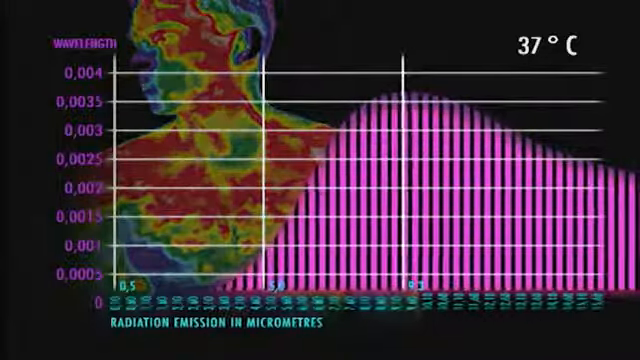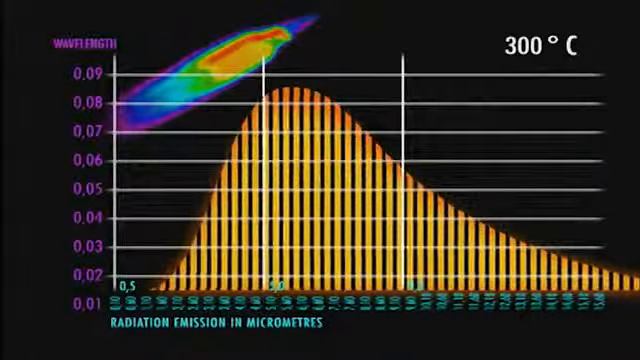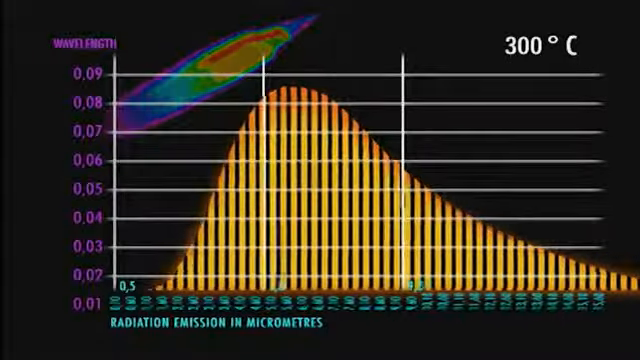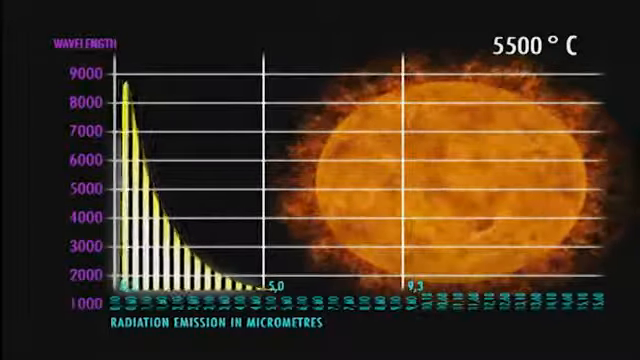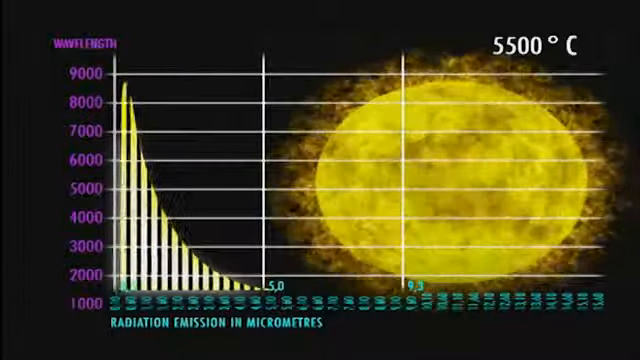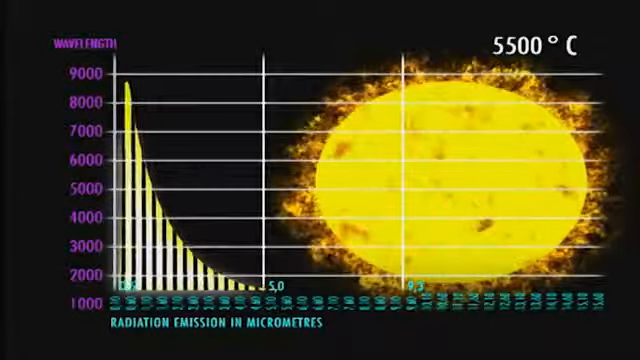If the temperature rises to, let's say, 300 degrees Celsius, the temperature of a soldering iron, the peak of radiation moves to about 5 micrometers. We still need an infrared camera to see this. Suppose the temperature rises to 5,500 degrees Celsius, the temperature of the Sun. Then the peak of radiation is 0.5 micrometers, and this is right in the part of the spectrum that we can see with our eyes.